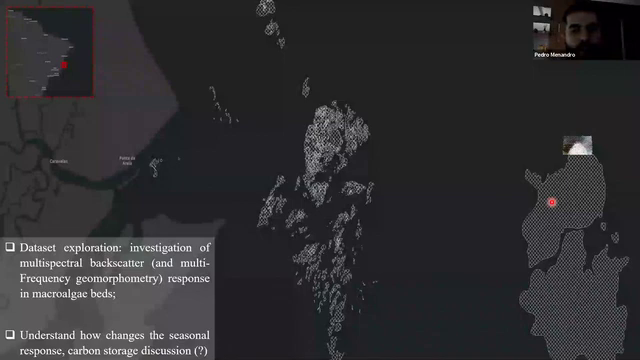Okay, so finishing my doctoral research, I am starting this study with two seasonal surveys in the Abrolhos region in Brazil. Two different seasonal surveys in a region where there are different coverages of macroalgae according to the seasonal conditions.